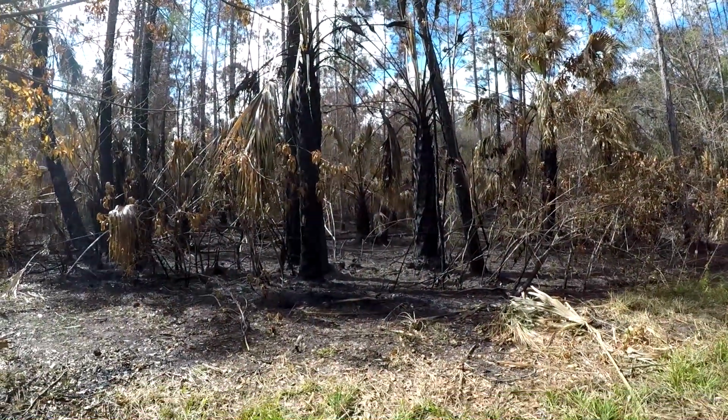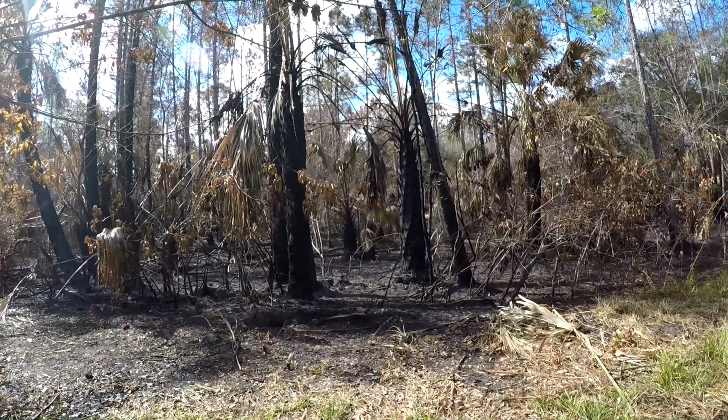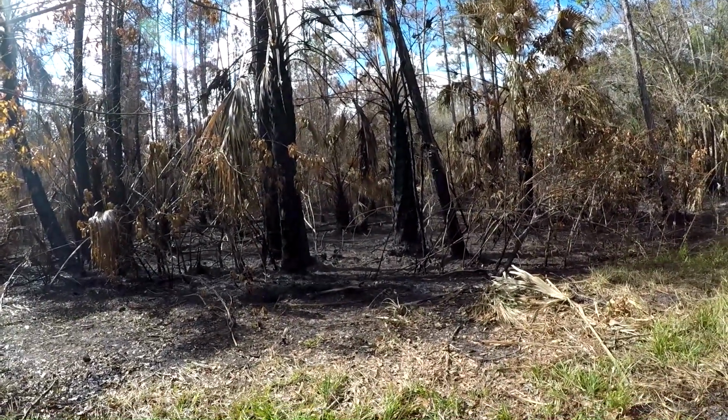Those flames were so awesome. You don't see that on a trail camera every day. I can't thank those guys enough for protecting my camera the way they did. I really, really appreciate it. It was so neat to see the before, during, and after, to see how the landscape changes once they burn it in here like that.